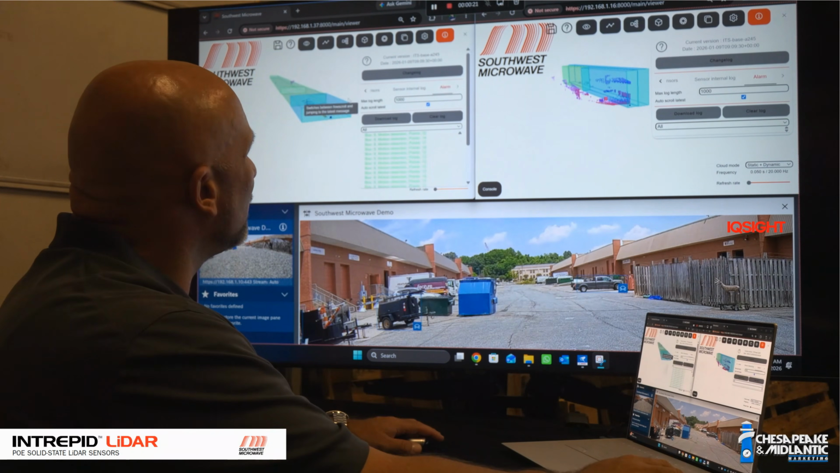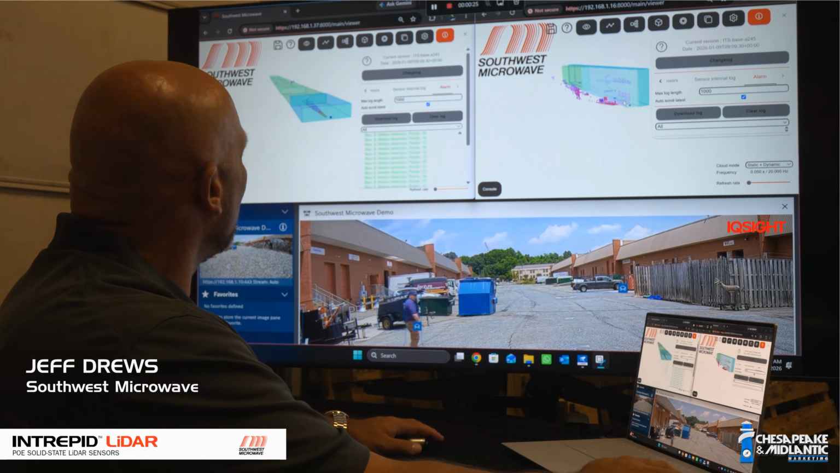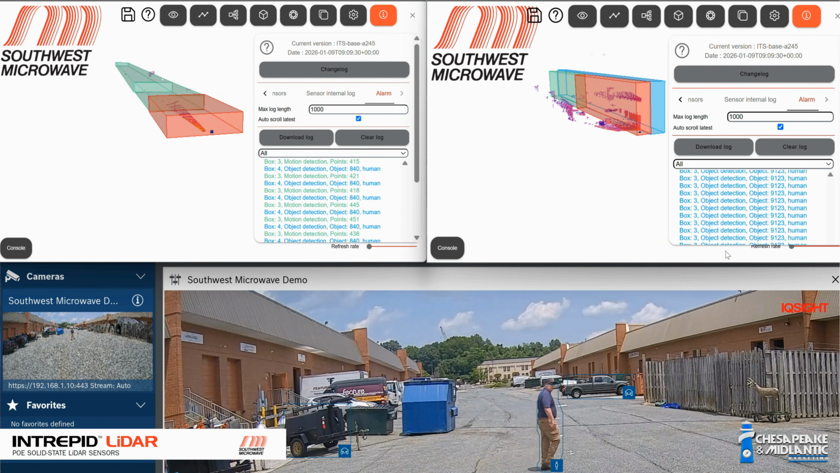In this set, again, we have two LiDAR set up. We have a long-range LiDAR and a medium range, and we have different object and classification zones. Right now we see Steve walking across. It classified him as a human being in these zones here on the mid-range and on the long range.